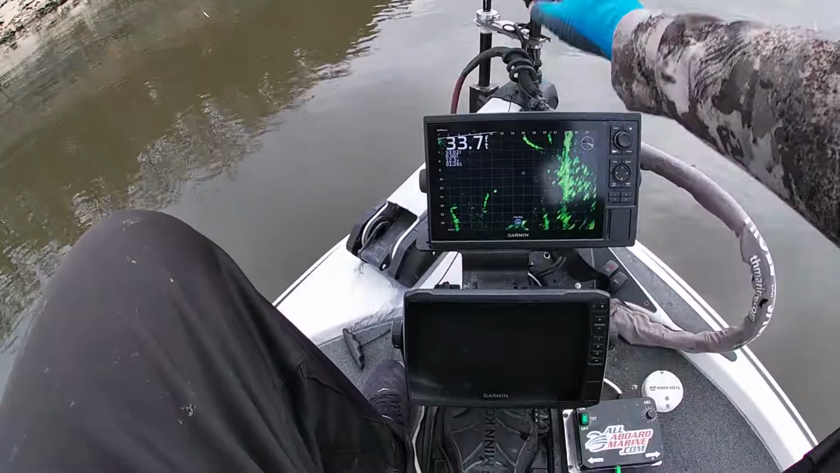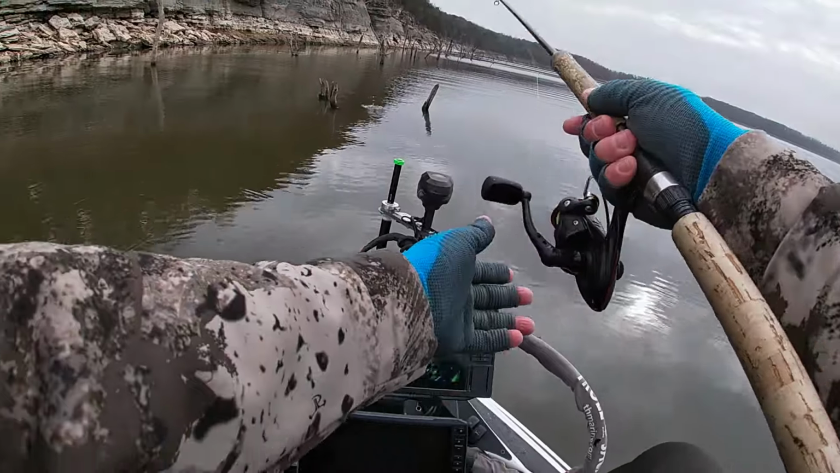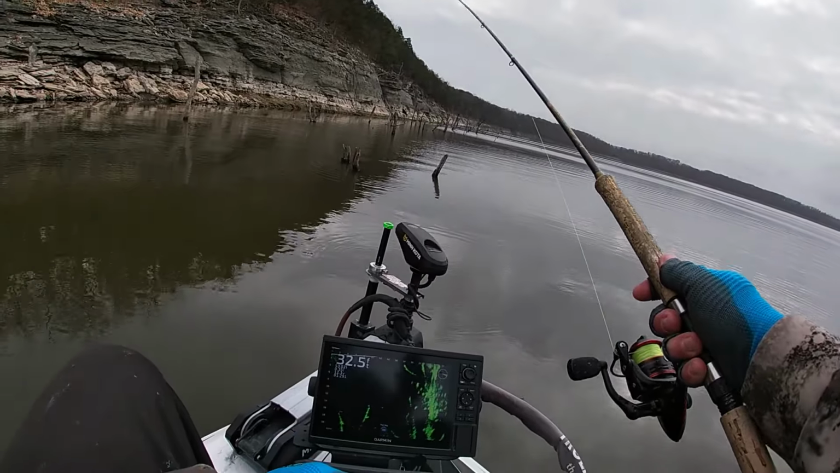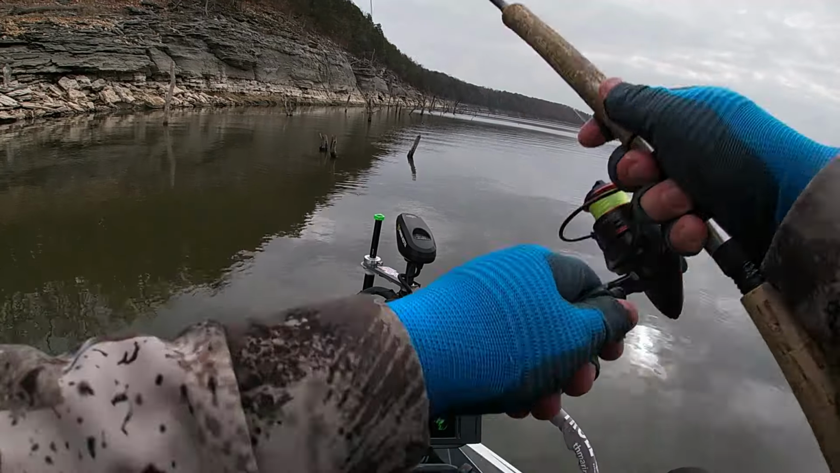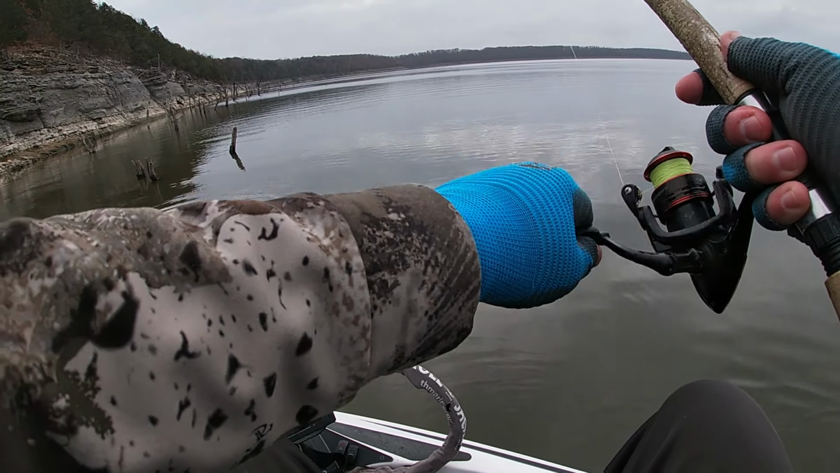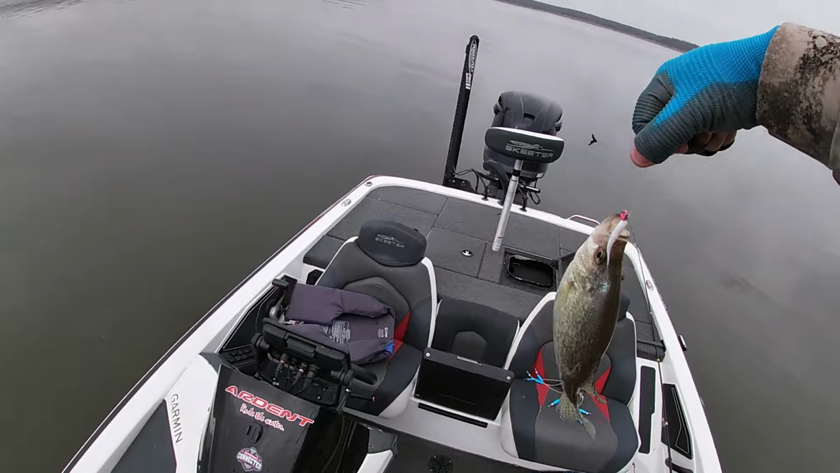This tree right here we're looking at is where we caught that first one, so I'm already drifting over here. I'm gonna spot lock, I think, and let's cast in there and see if we can catch another one. There he is right there. There's another good one right there. Oh yeah. It's another nice crappie.